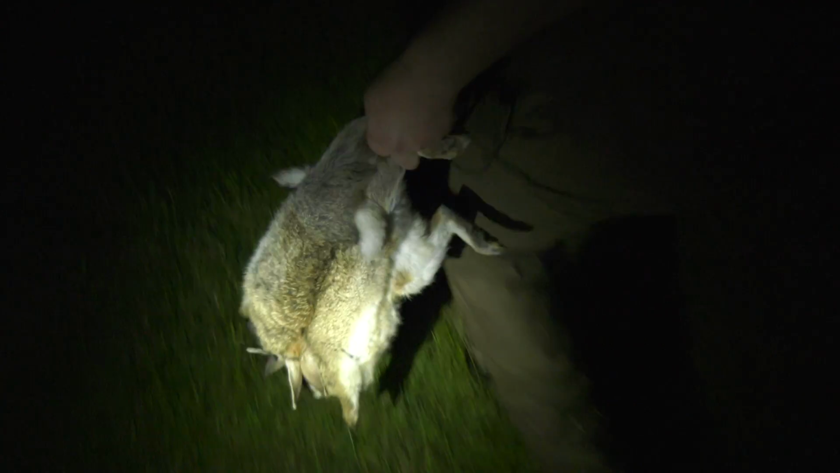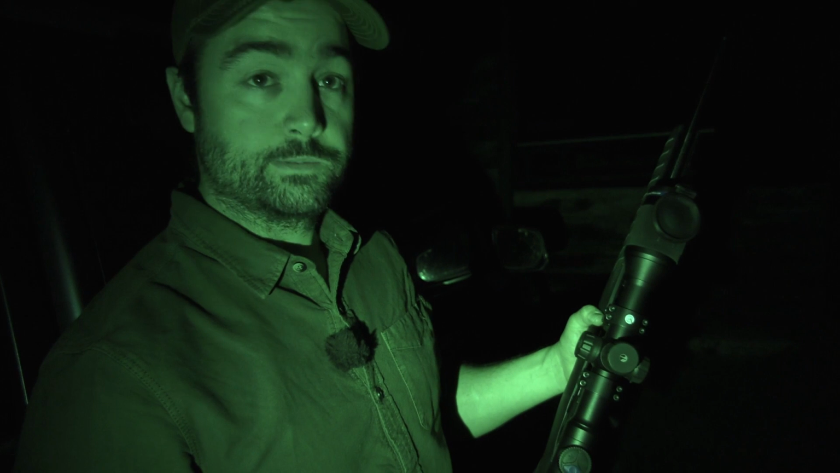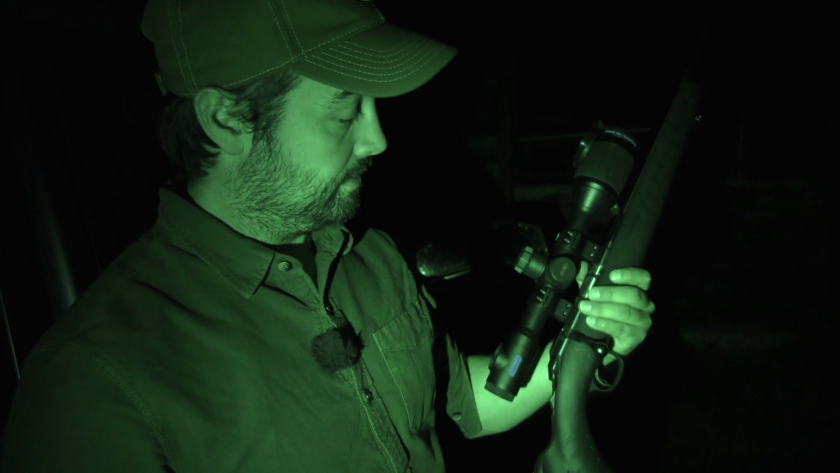Cai had to show willing, but he's had a chance to see the potential of what Thermion can do. Really good. I'd like to next try and put it on a .243 or the .30-06 and then put it through its paces that way. But no, so far so good, and looking forward to using it again.